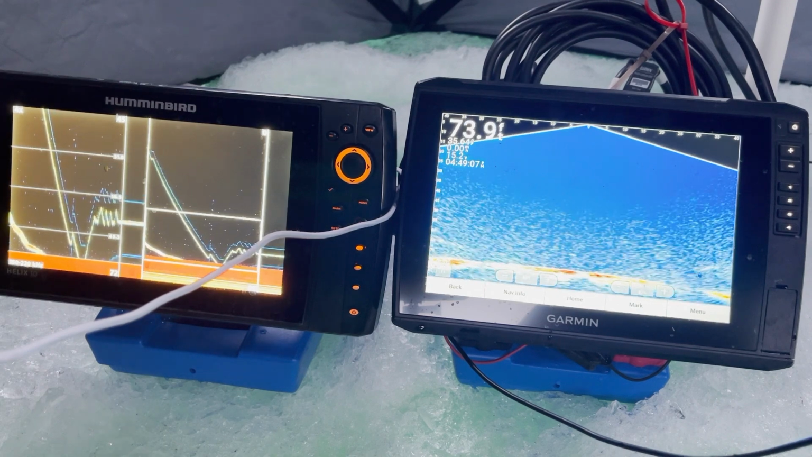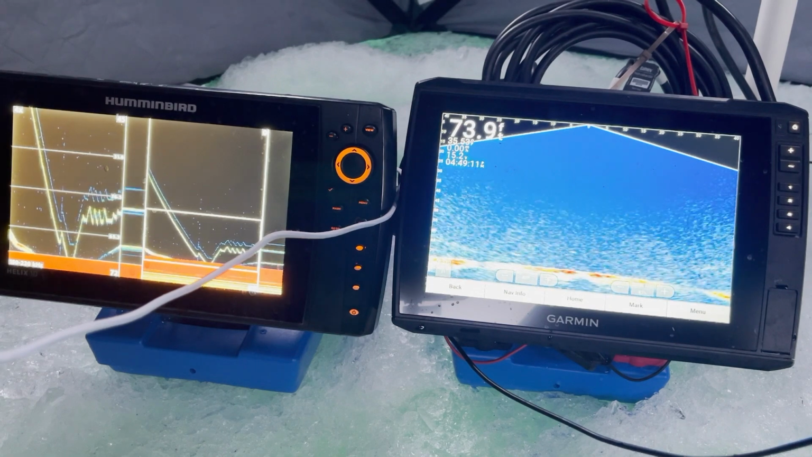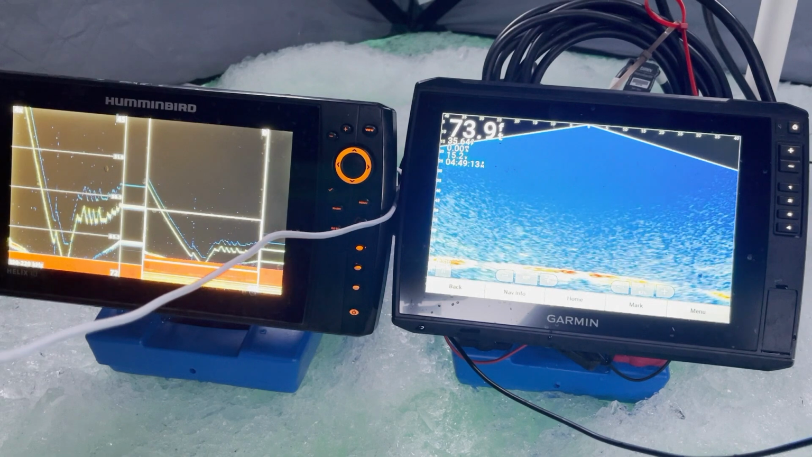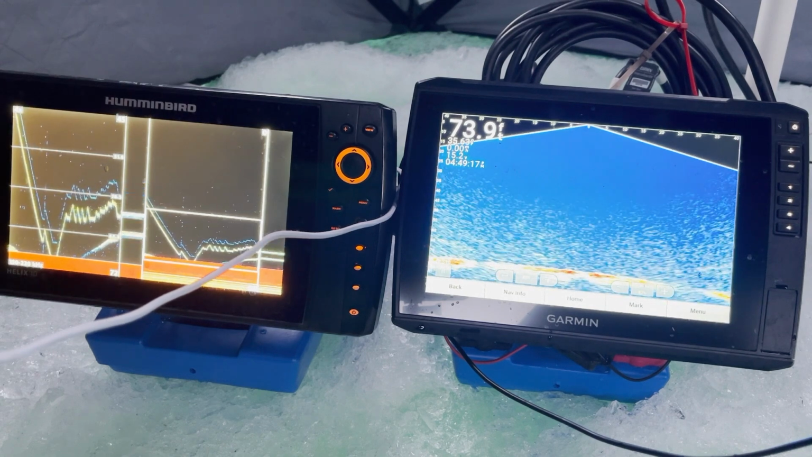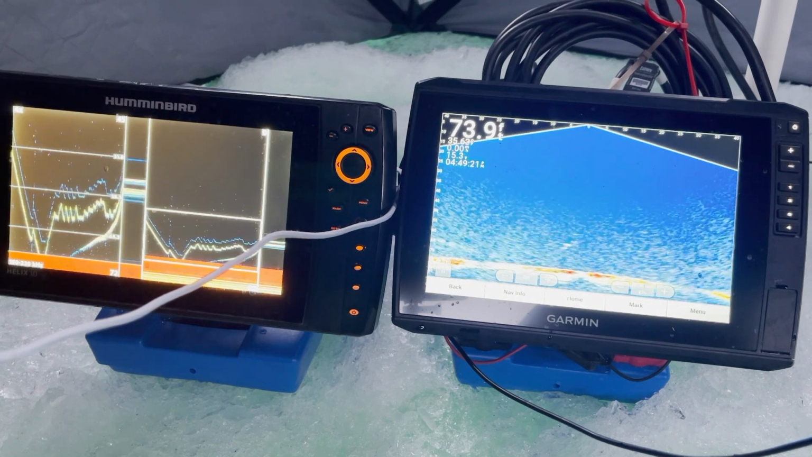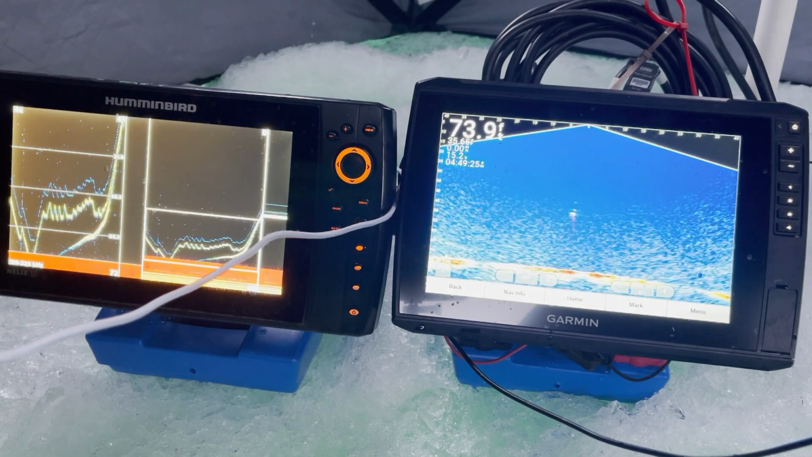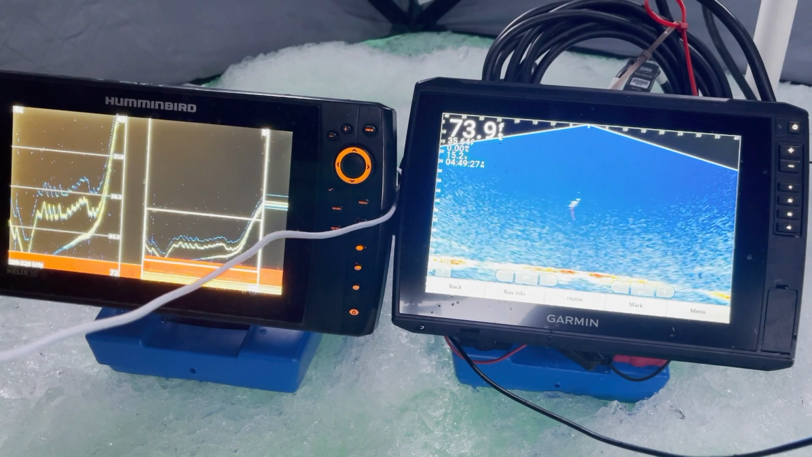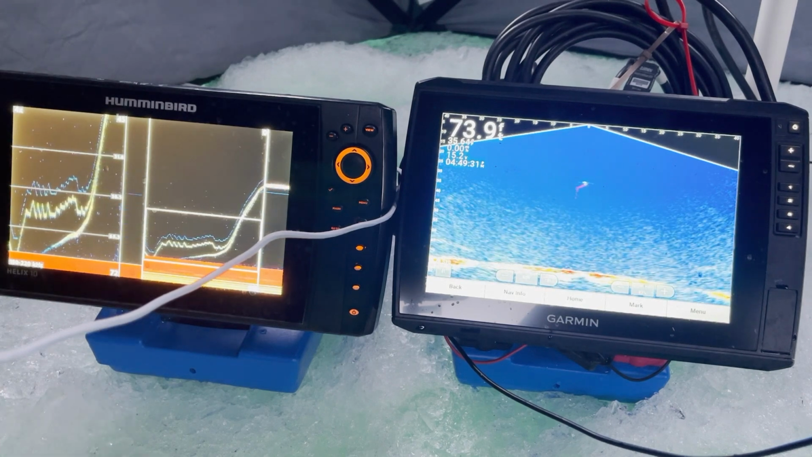Okay, here we go. Someone's taking a look, taking a look. Coming in hot, coming in hot on the swimbait. Come on, girl, come on. Got him, got him.